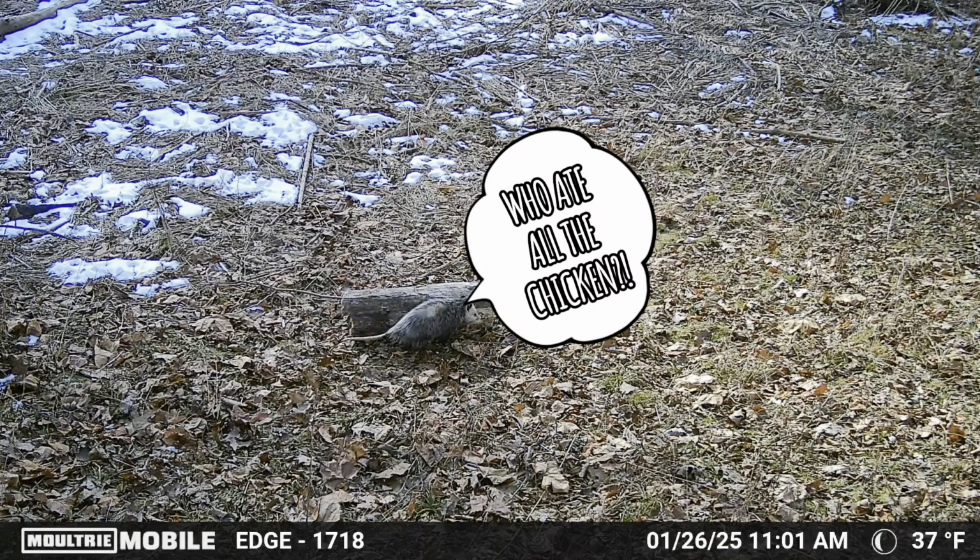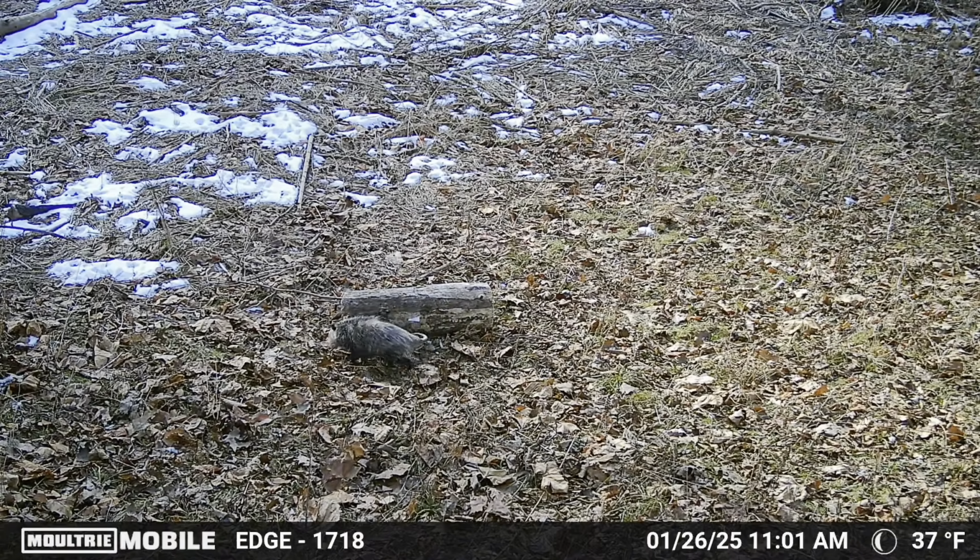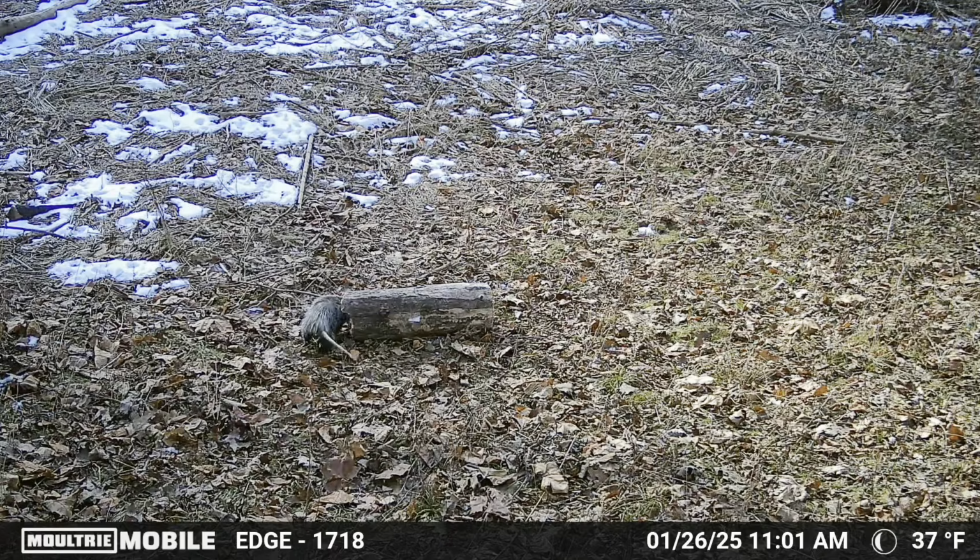Here's the possum back for an afternoon snack. Here it's around lunchtime, but there's no chicken left for him. It looks like he's going to search all around here for it, but he's going to come up short.